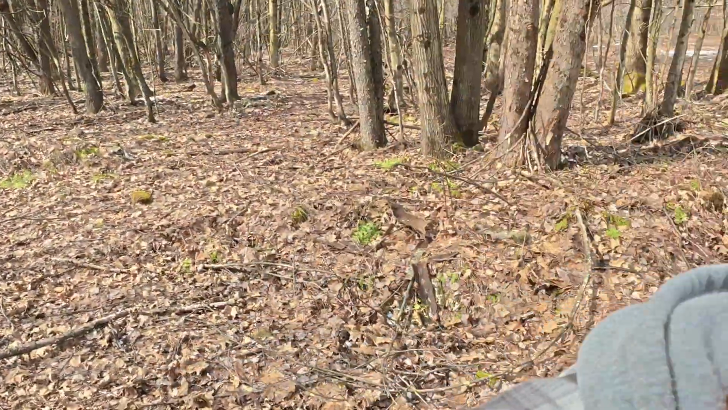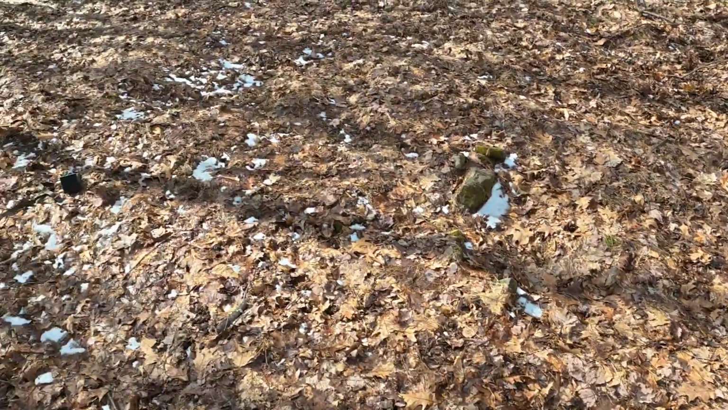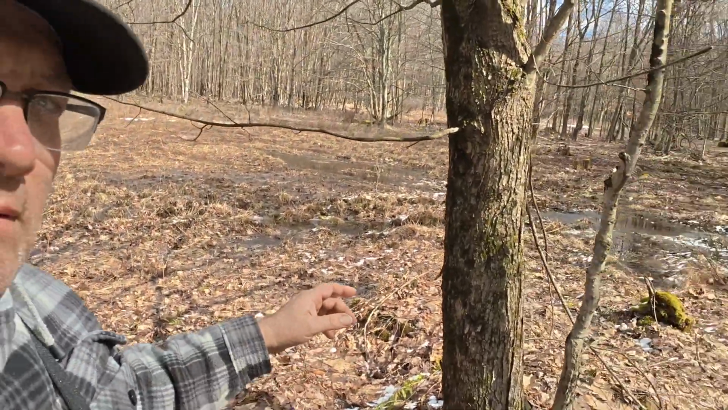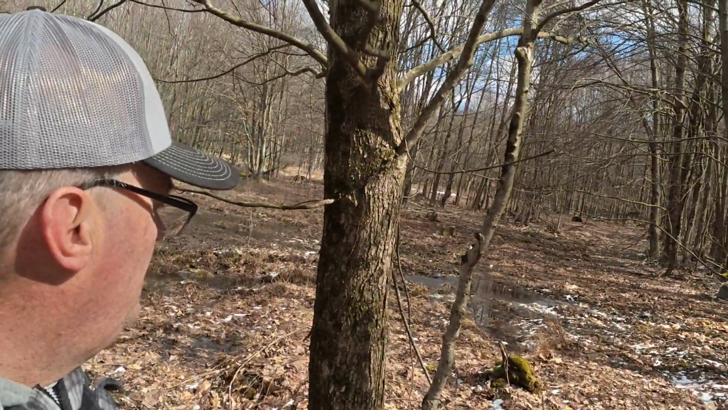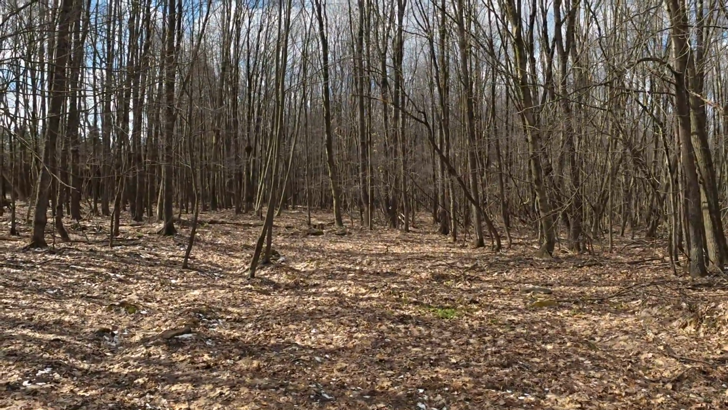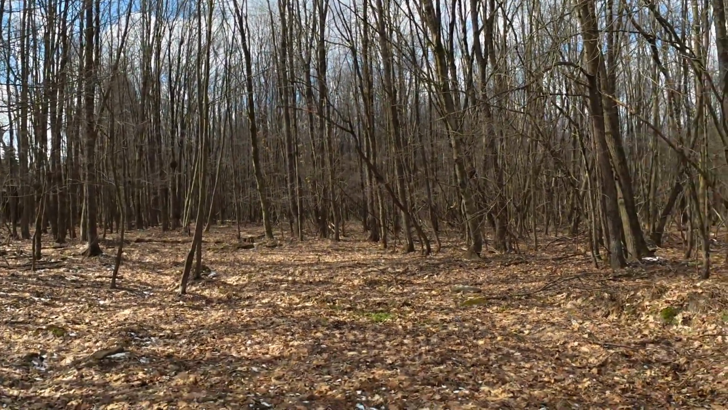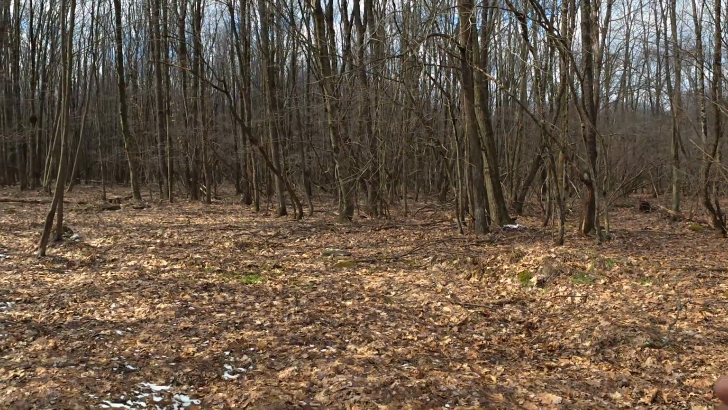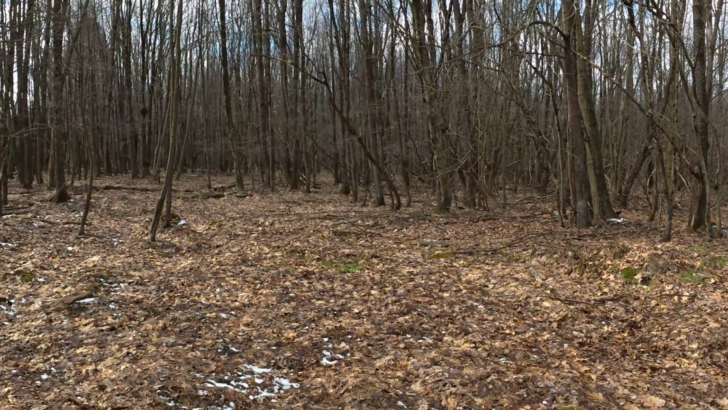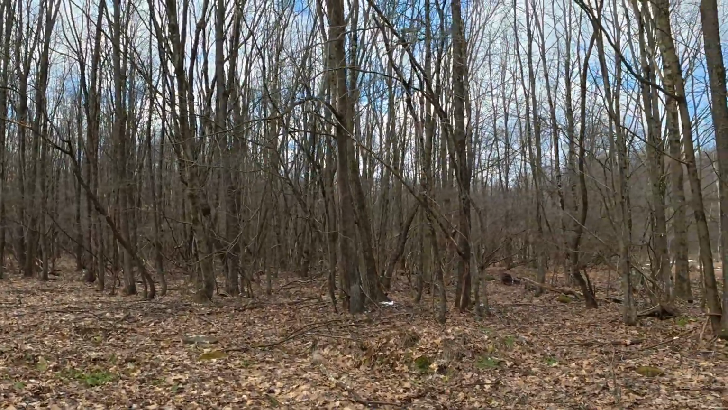So let's find a tree here. And I had my eye on a tree over here, right here. This tree, right there. We're gonna put that camera up right there, and it's gonna be facing pretty much south. It's gonna be facing up the hill towards the cornfield. So we're gonna get them actually going through the swamp and going right like this. So let's put the camera up and see what kind of video we can get here.